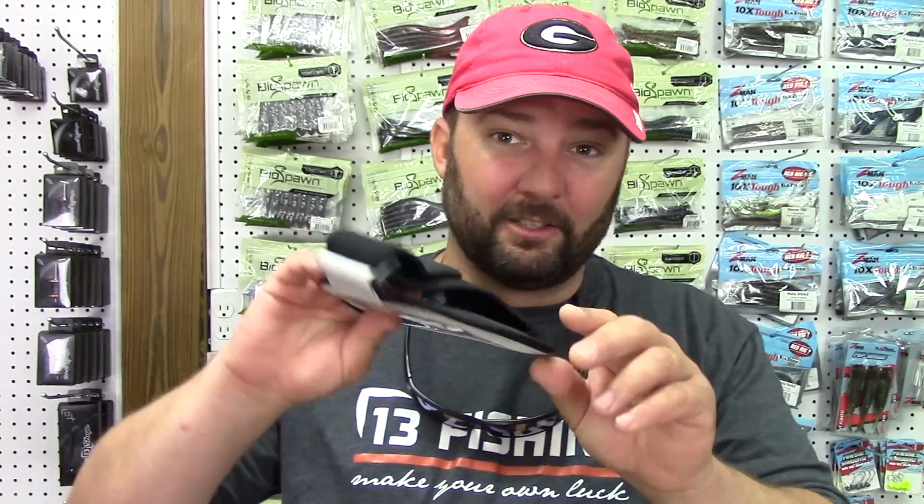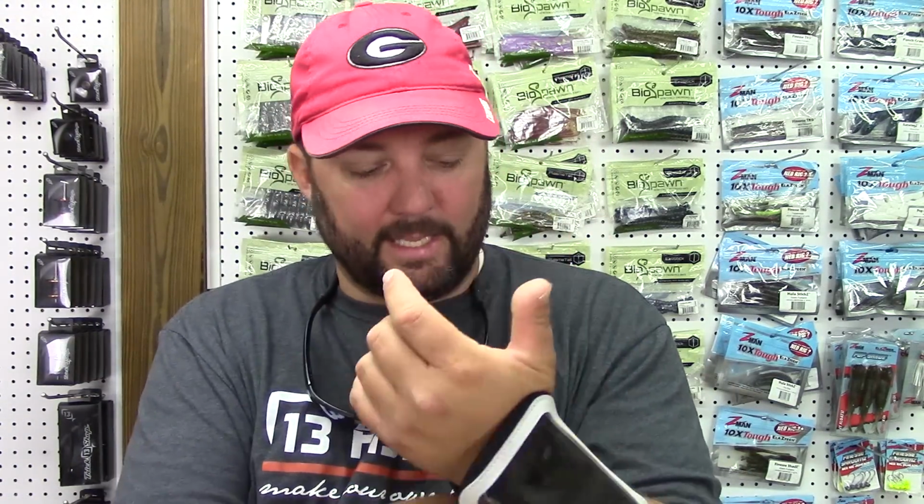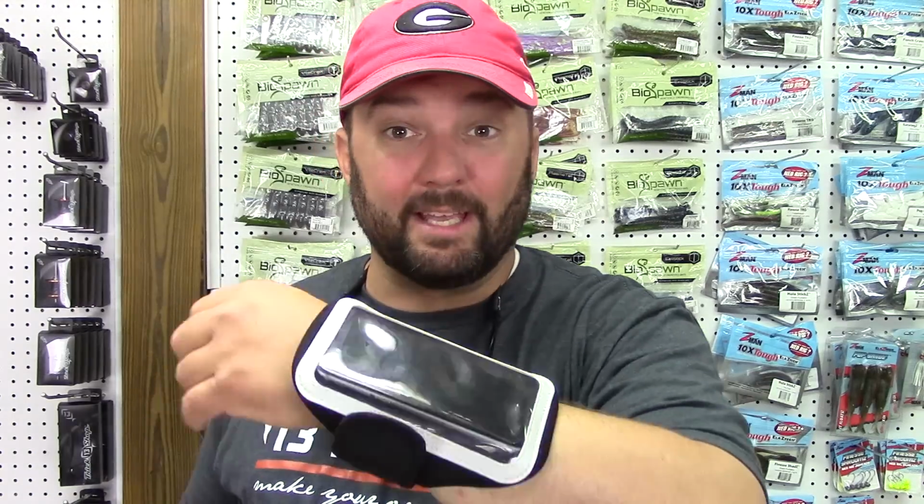Another thing that's really cool about SonarPhone is they send this little arm strap thing that you throw your smartphone into. You strap it on your arm, it gets your phone out of the way, and makes it to where you can work this SonarPhone on the rod and reel and still see your fish finder. Otherwise, you always need an extra hand if you don't have one of these. So these come in really handy.